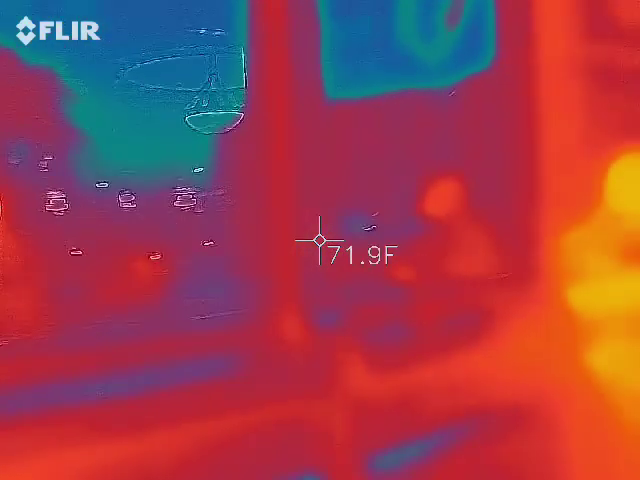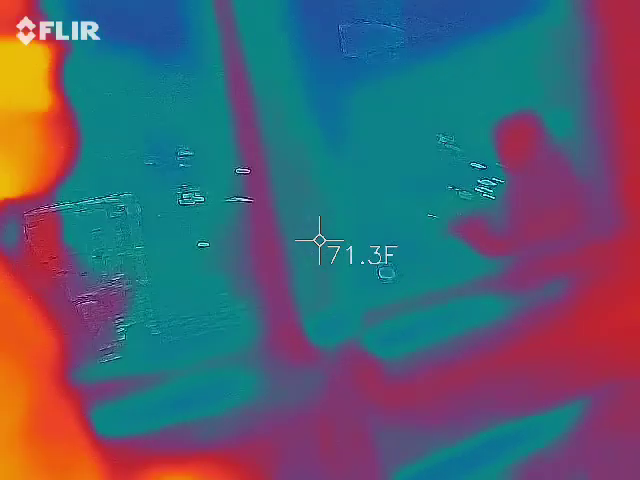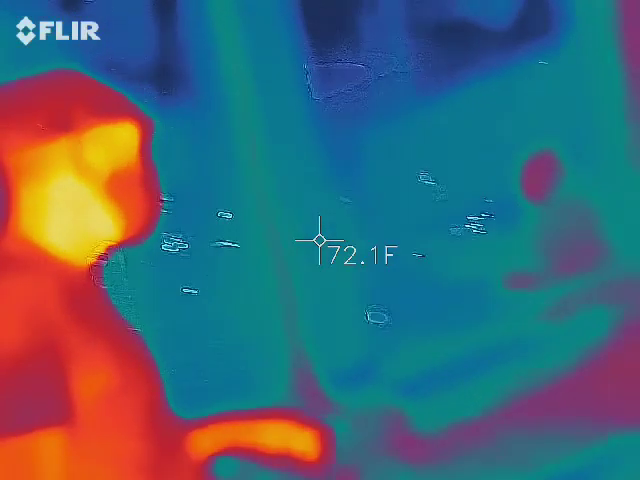That's a thermal imaging camera. It's a ghost hunting tour. So spirit boxes, thermal imaging, EMF, I do the whole nine.